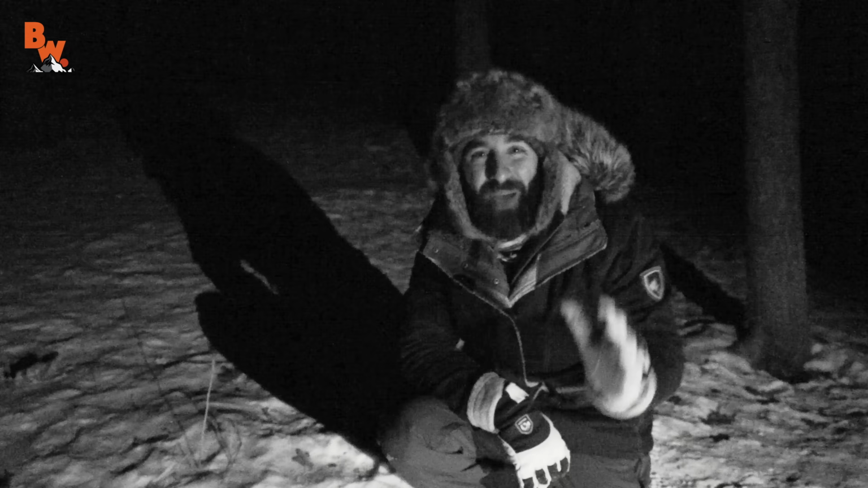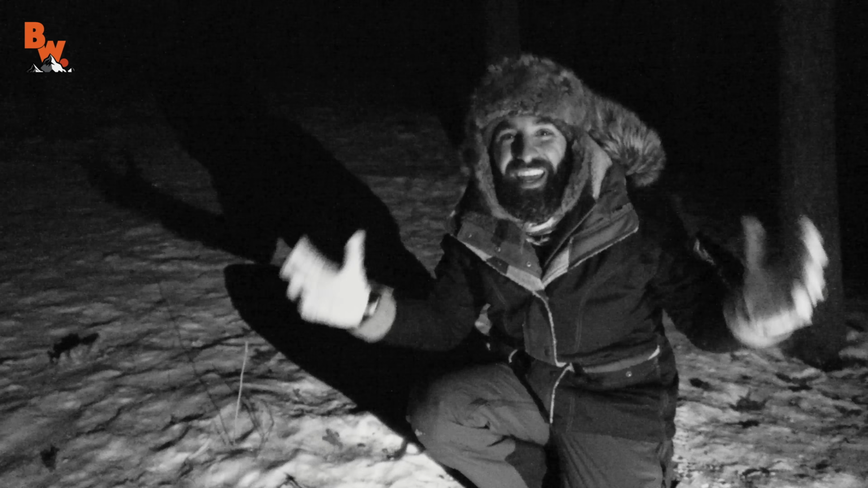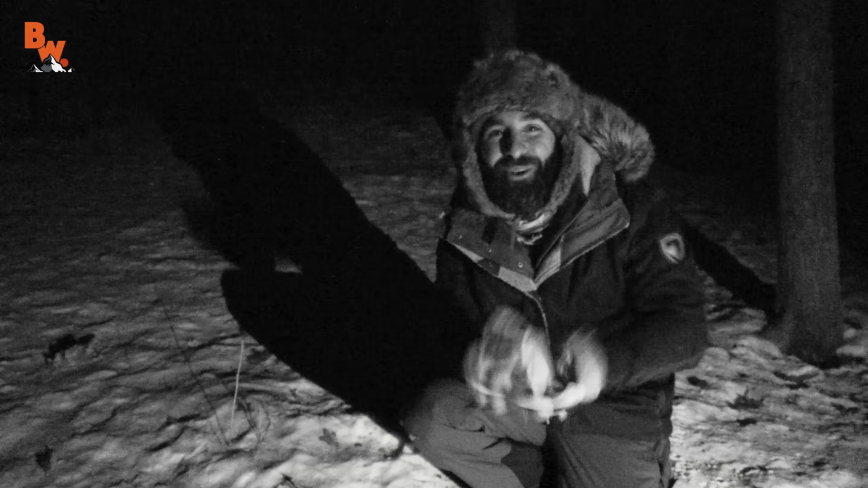How cool was that? Entering a wolf enclosure to capture their heat signatures on camera and then getting the wolves surrounding us to howl out into the night.